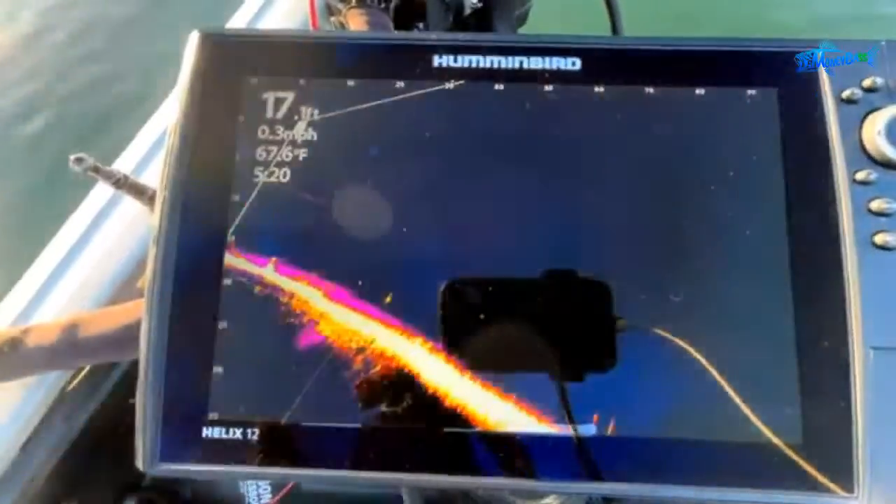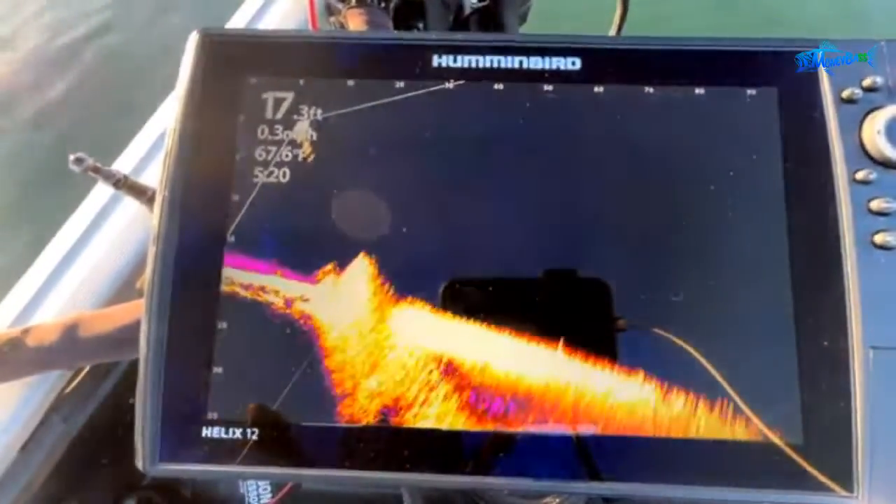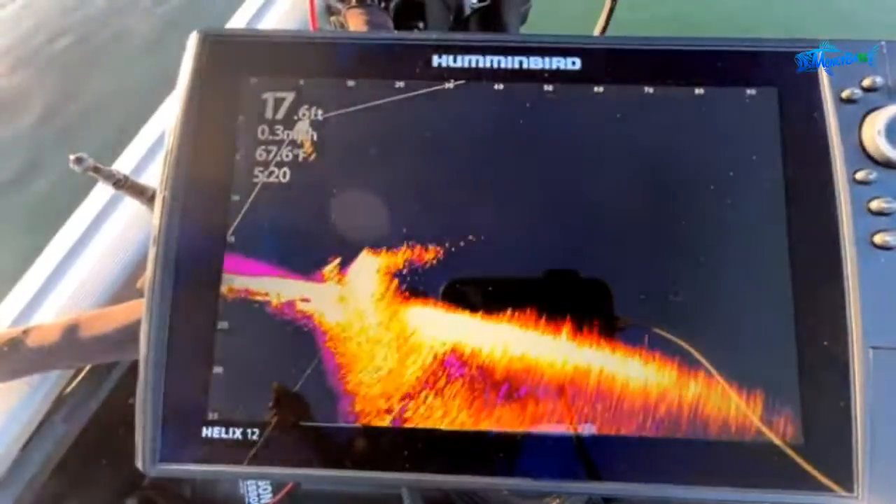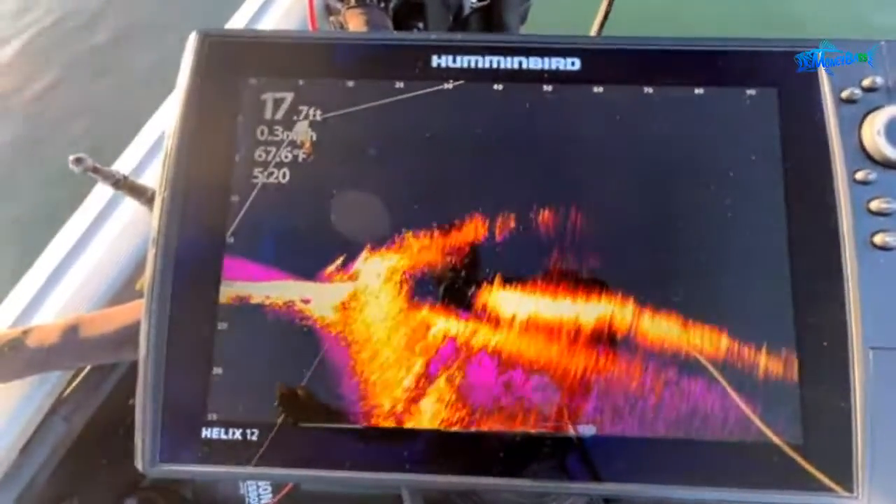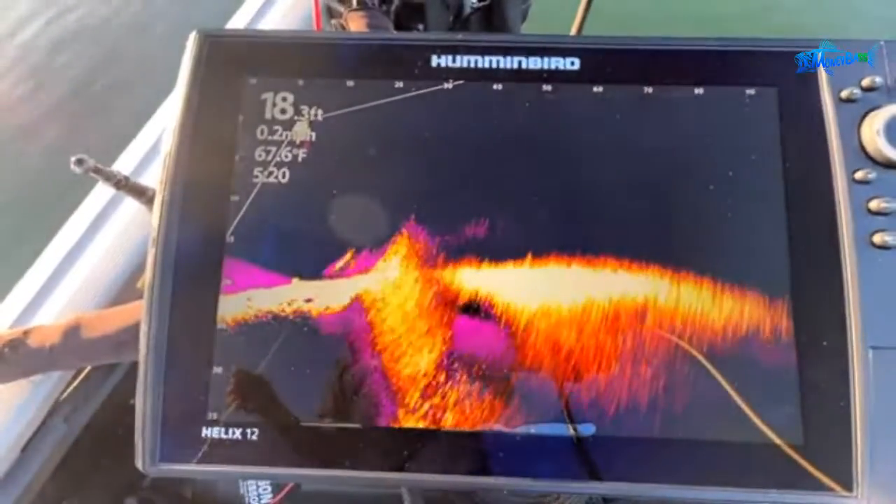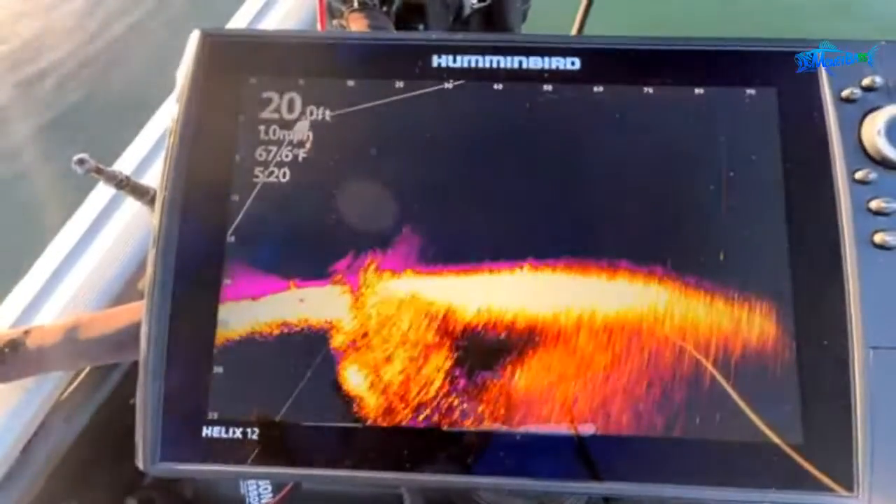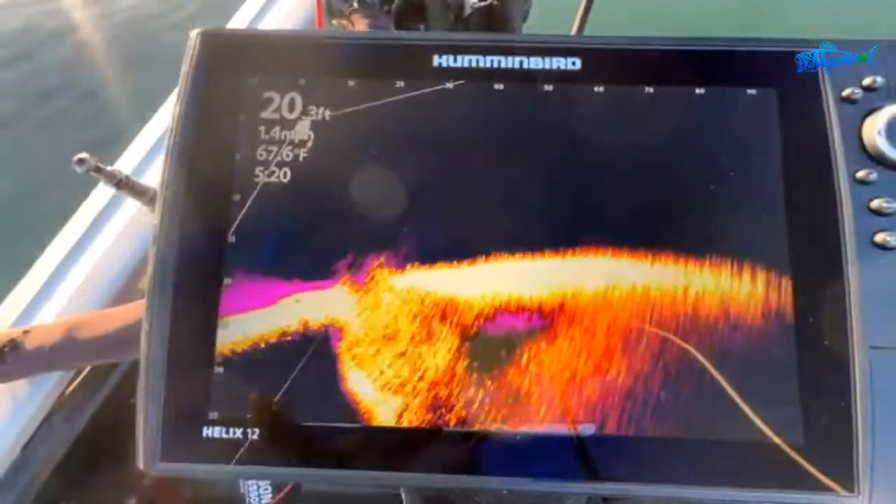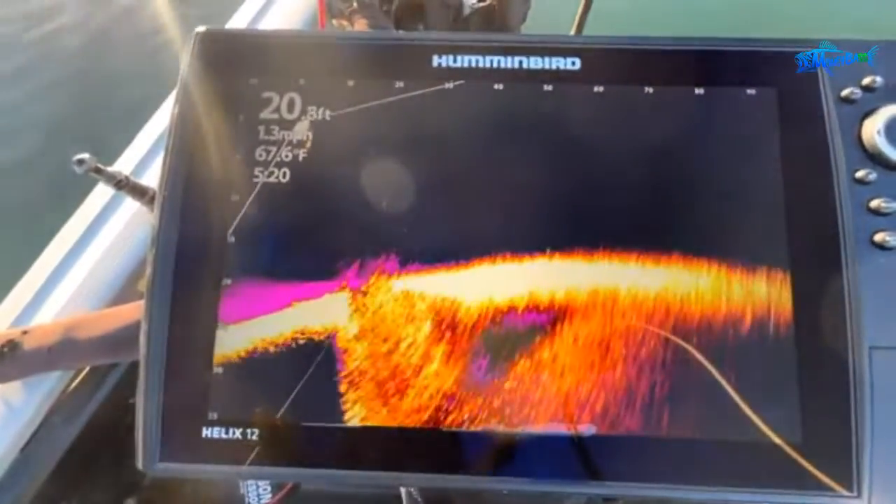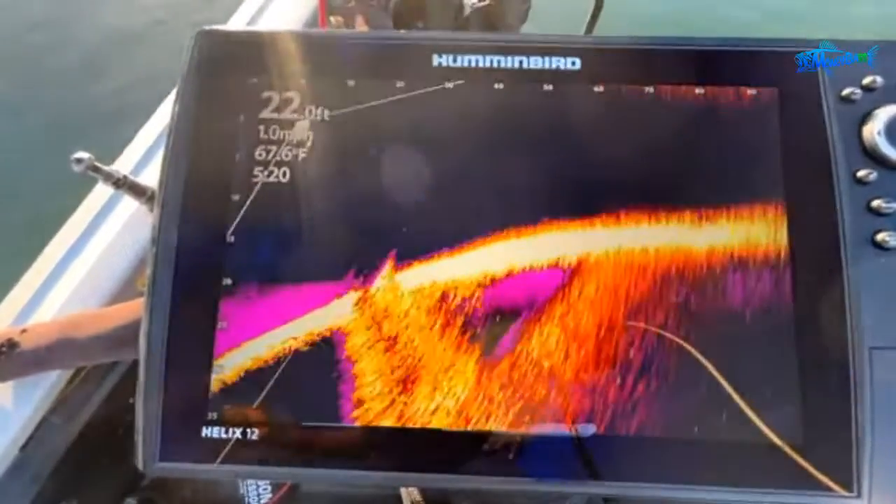Now there you go. Can you guys see the clarity that we have with the Mega Live 1.29? So I know there's a lot of people that were not having issues with their live imaging screen, and I kind of have a feeling that this is the quality that they were seeing. So now we're able to see that same quality, guys. And what I will do once I get out here and find some cover, and again, I'm just scanning around, guys.